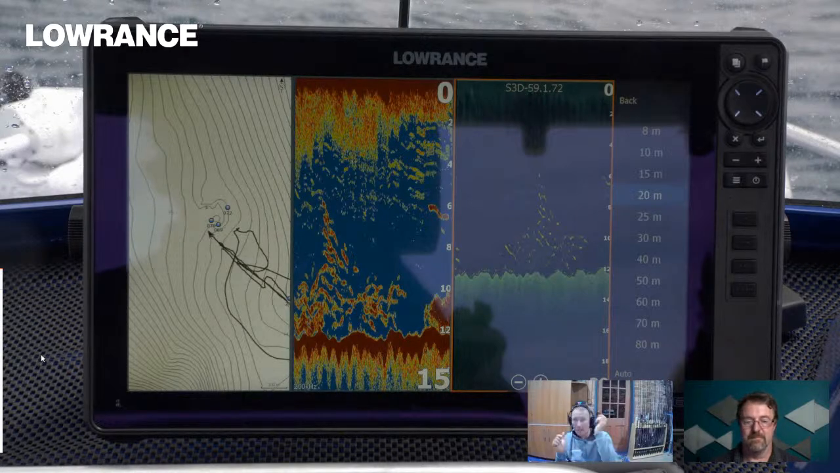I saw that fish, turned around, cast back at it, and it was only 6 metres under the water, and let it sink down, soft plastic sinking down through the water column, bang, got the bite, caught the 90 centimetre fish. So it was one of those lucky ones. That's why I took the screenshot at the time. Went, man, that's a good fish.